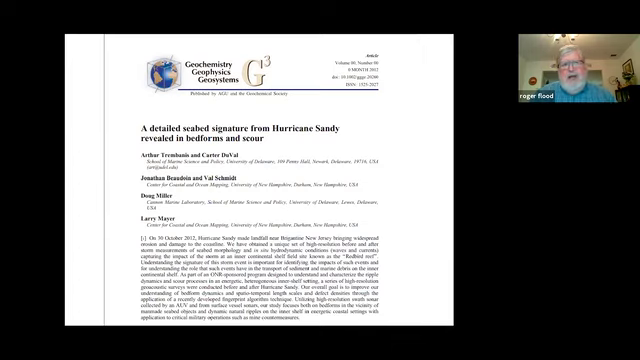But others have certainly been interested in and done a lot about the effects of Hurricane Sandy on the seabed. In particular, this paper here, Art Tremblay and Larry Mayer is also involved, and that did quite a bit of work around a fishing reef in New Jersey as Sandy came through the area.